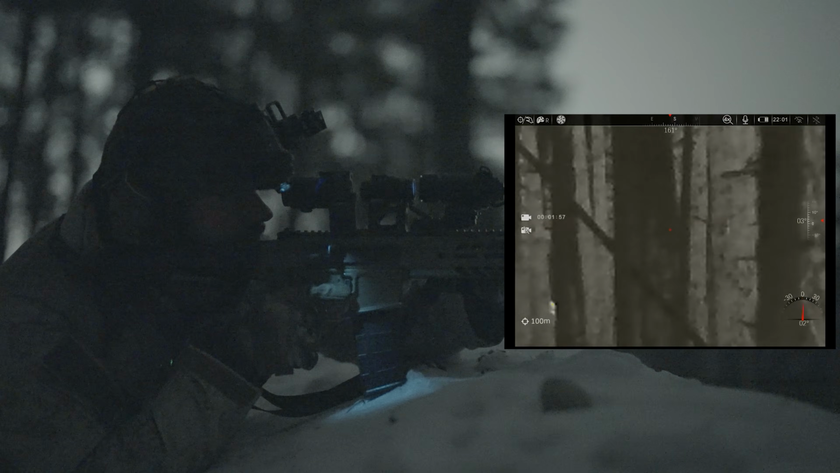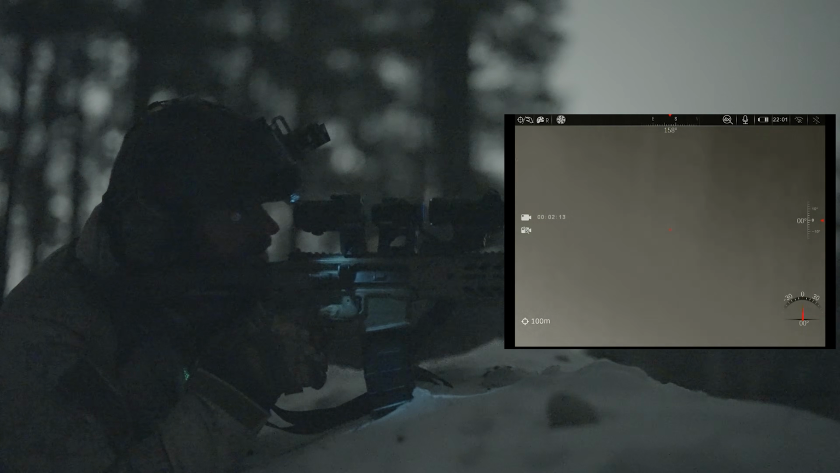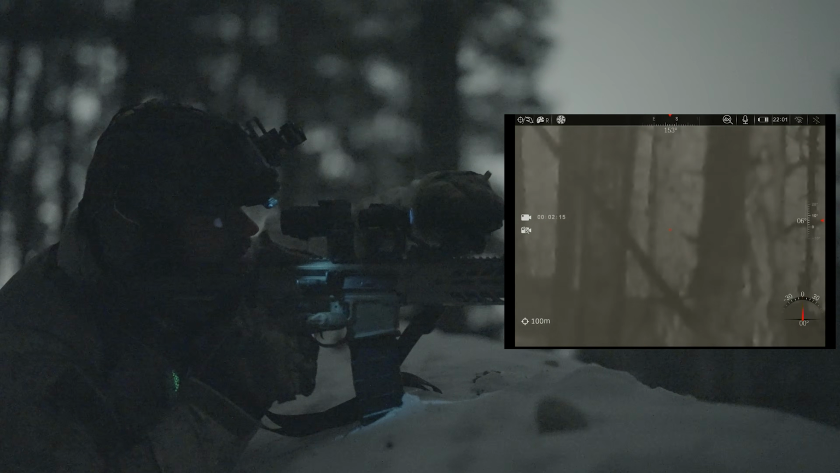I see like a ditch in front of me that I kind of want to get into. I don't see really a better avenue of approach here. That is the one issue with the thermal.